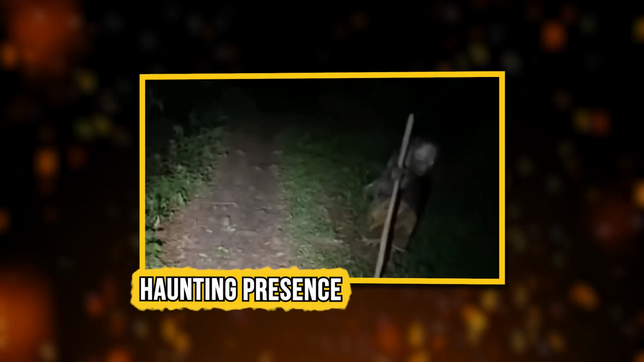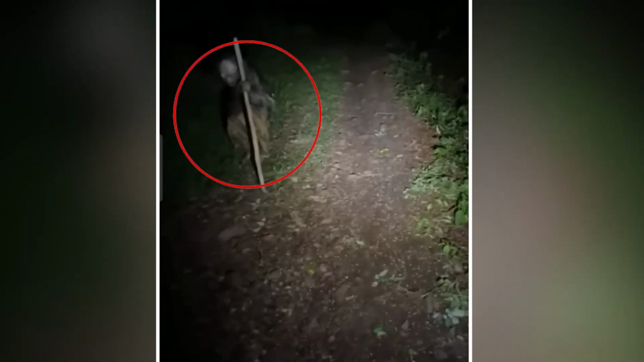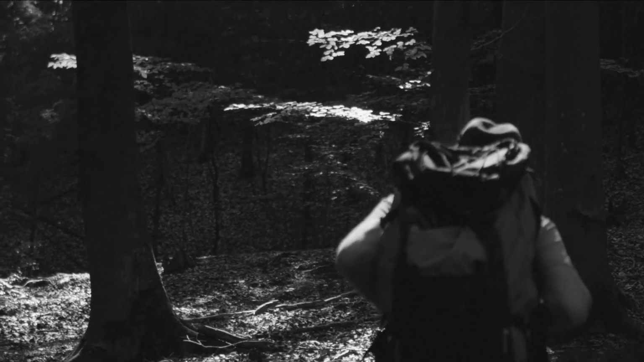Haunting presence. This chilling encounter took place deep within a forest in Washington in 2018, where a lone explorer found himself face to face with the unexpected.